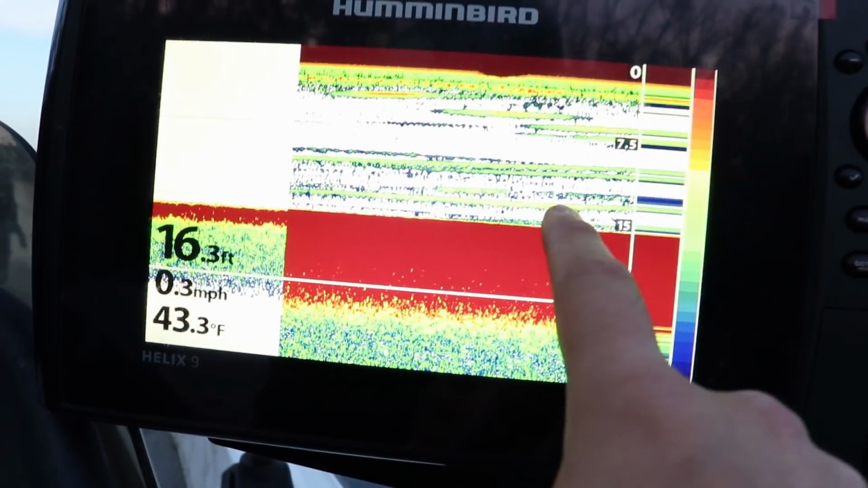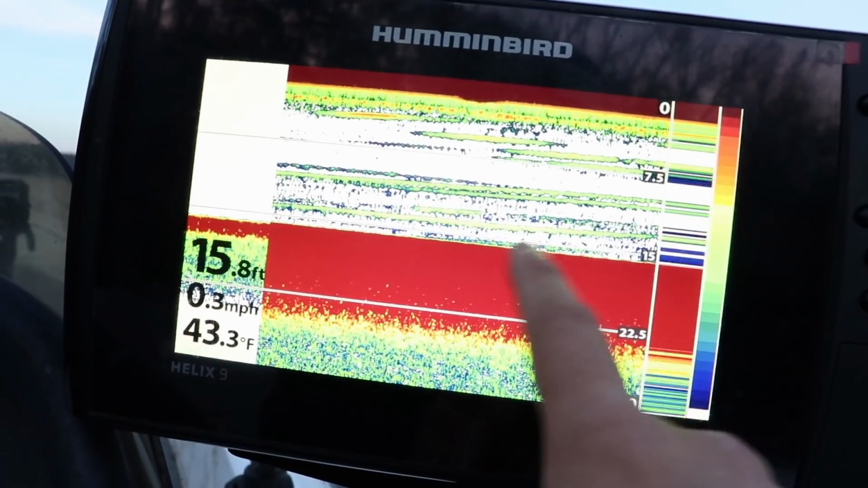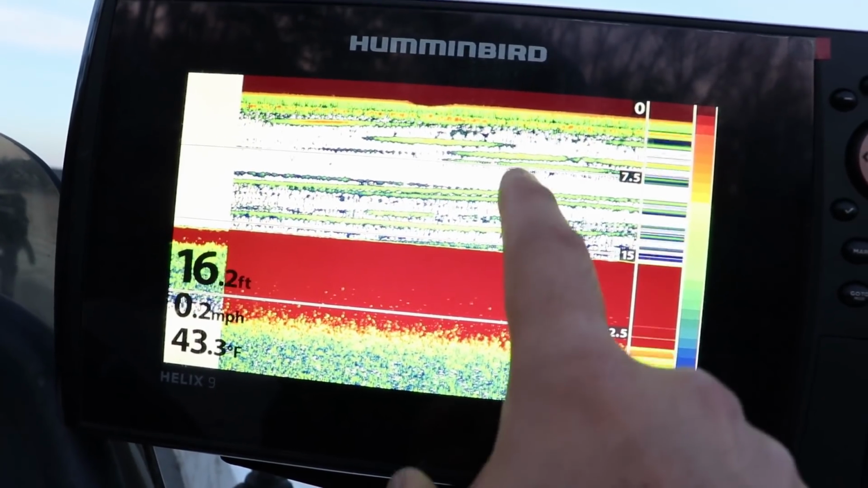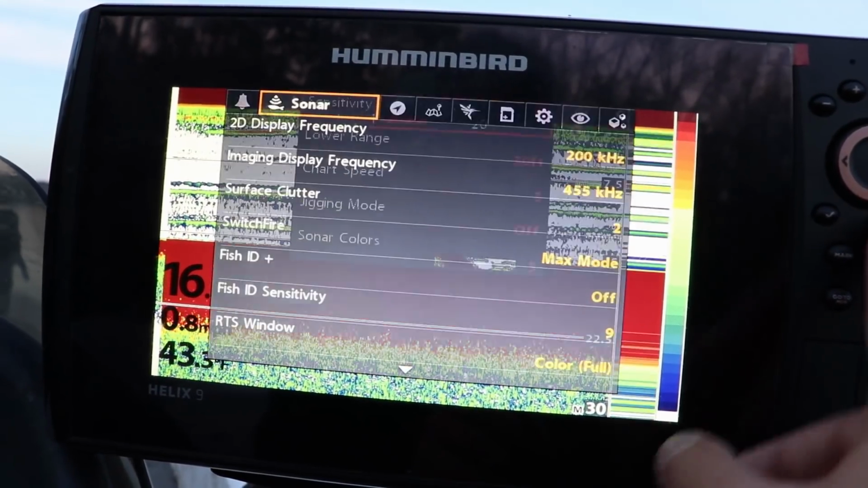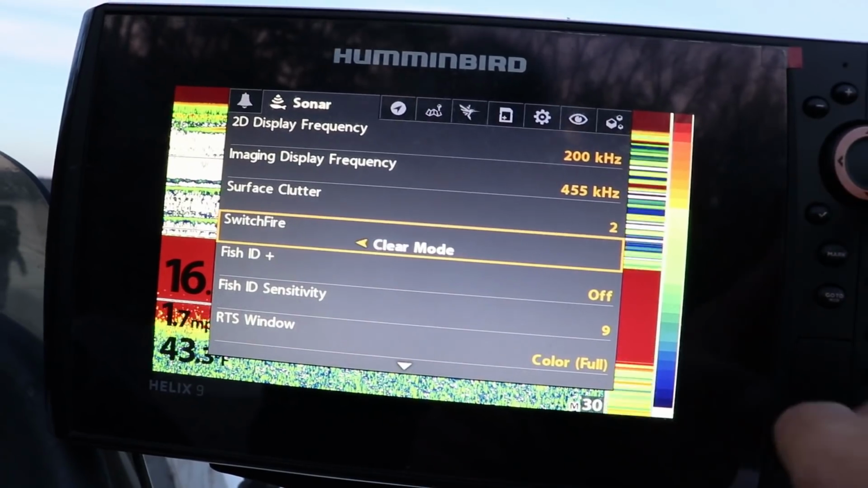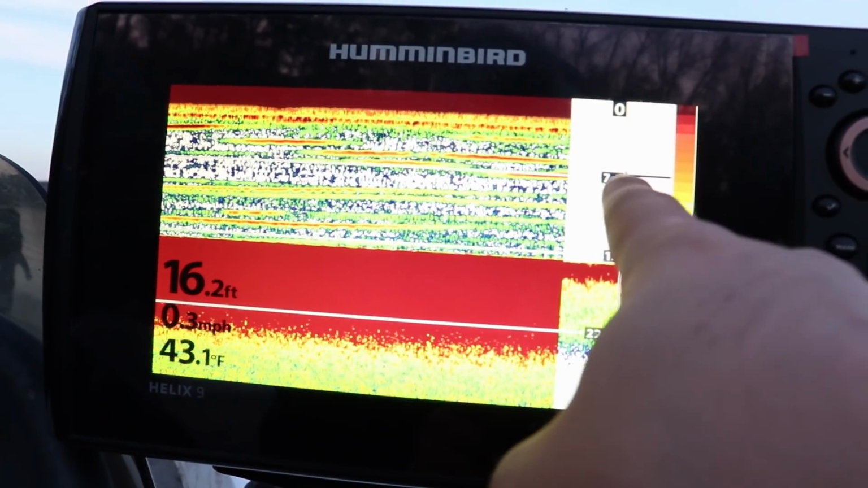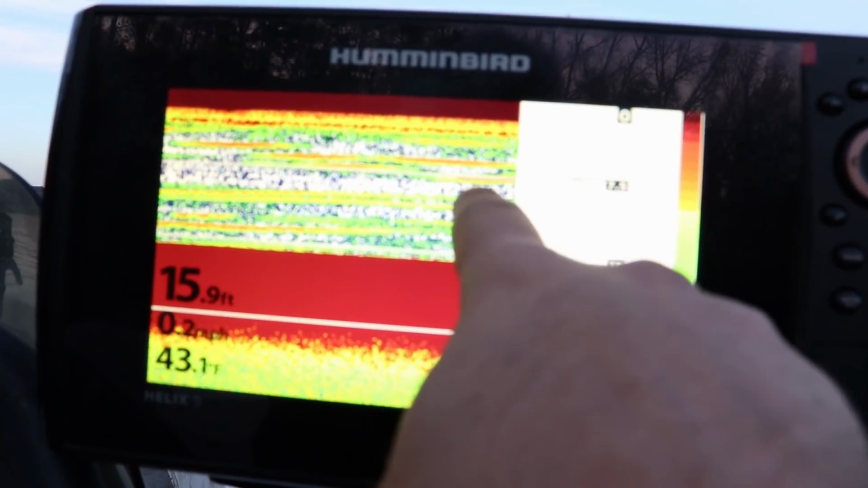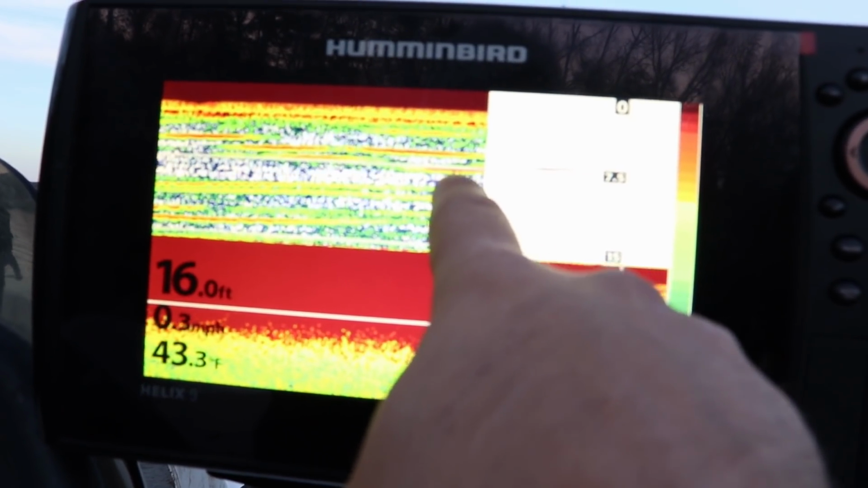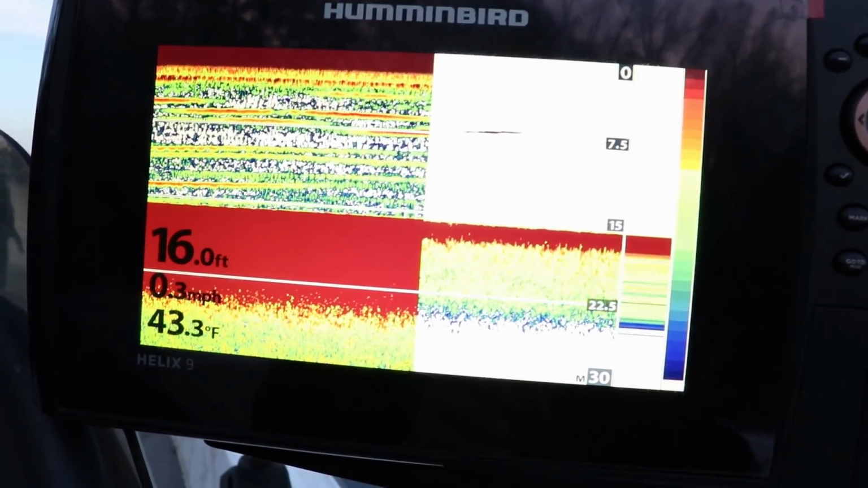Now, I don't know if these are actually fish, if these are leaves in the water, because they're not solid red like I'd expect them to be with my sensitivity turned up. I don't think they're actually fish. So I usually leave that off, except when I really need to confirm, like right here, is that a fish? I don't know. I'll switch it to max mode. That actually might be a fish. It seems like there's a lot of solid red in this picture right here.